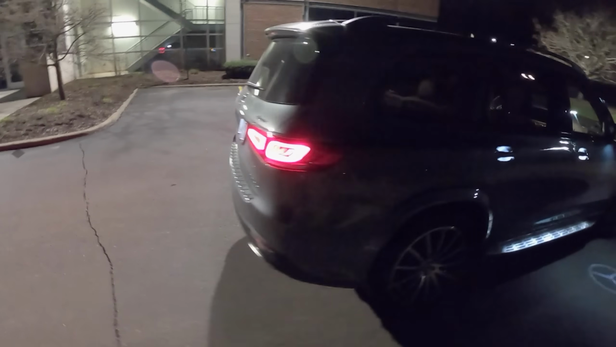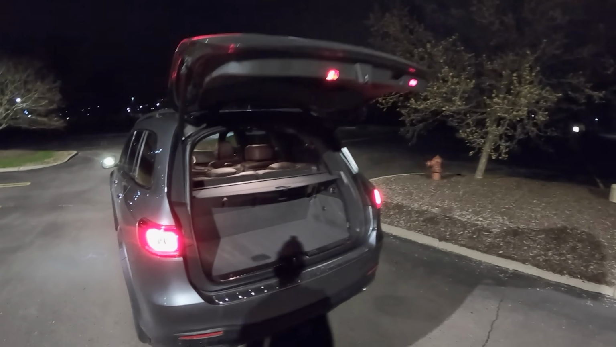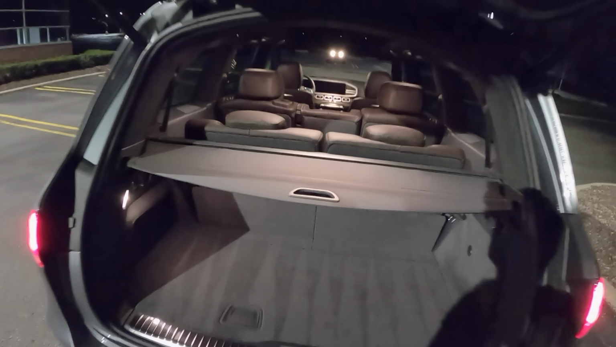Tonight I wanted to do a night drive just because this thing is so cool to look at in the dark. We'll do a more in-depth review during the daytime, but I want to show you guys the ambient lighting and just kind of what this thing looks like at night.